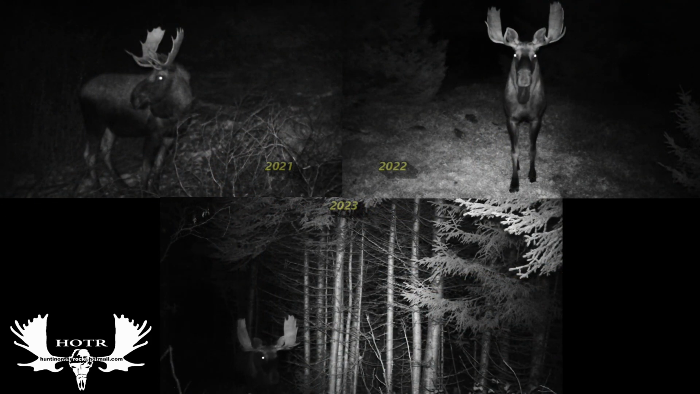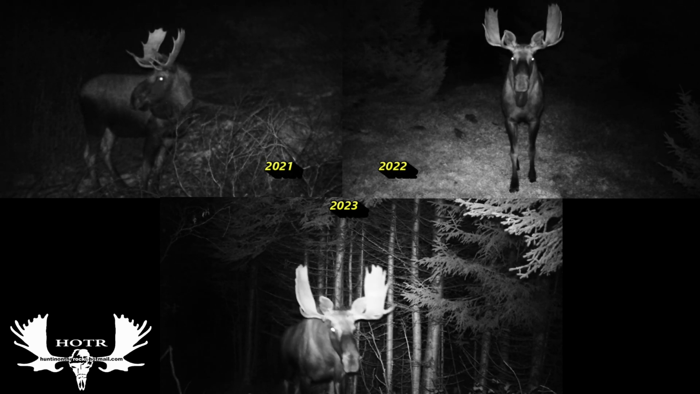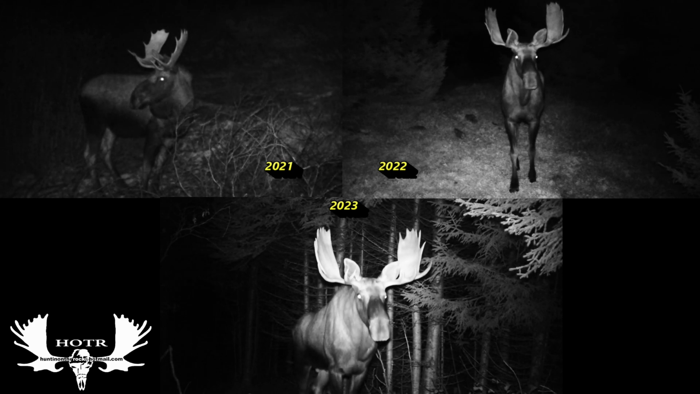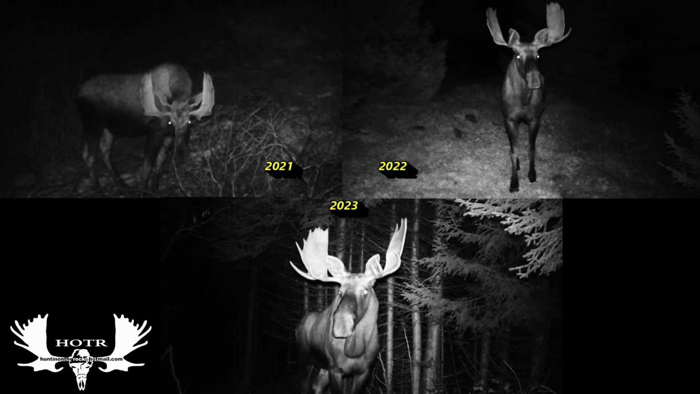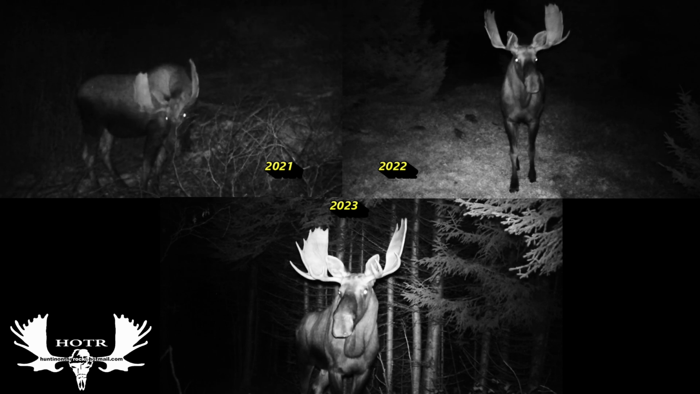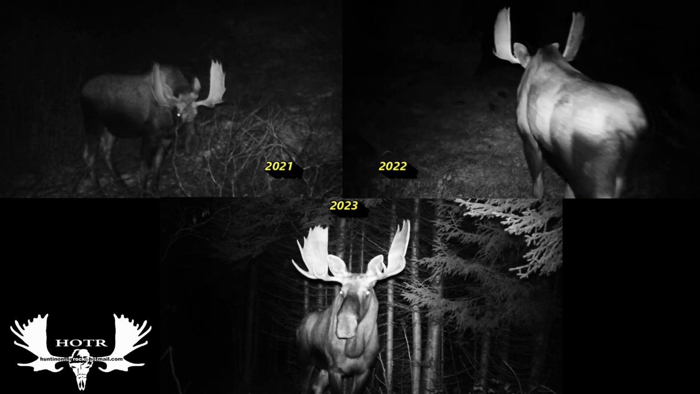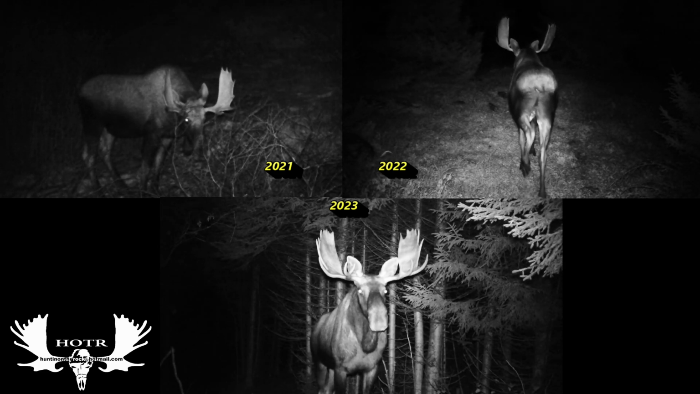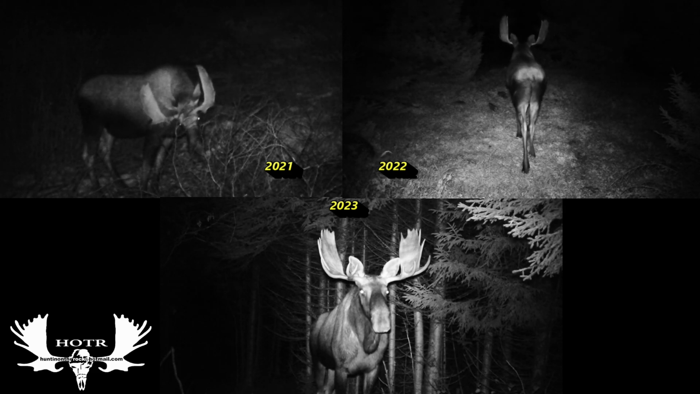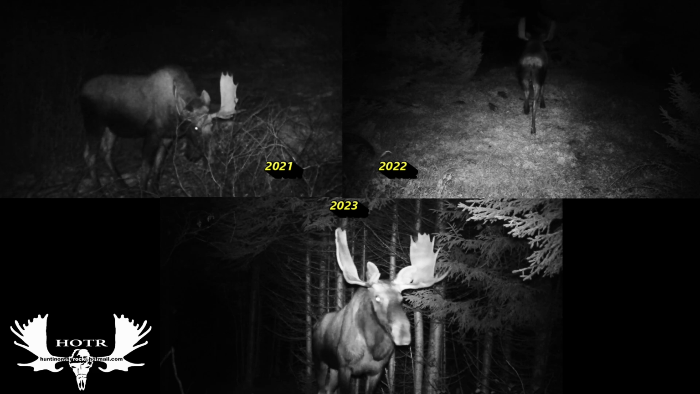And I'll leave you with a comparison of that big bull, the 3 years that I got him, 21, 22, and 23, so you can see the difference in his antler growth. I know there's no way to know for sure if it's the same bull. But I have hunted this area quite a bit, and nobody has killed a bull here that even looks like these clips that I got. So I'm really thinking that yes, it's the same bull, and he's just gotten away from all the hunters and made it the last 3 years for sure.